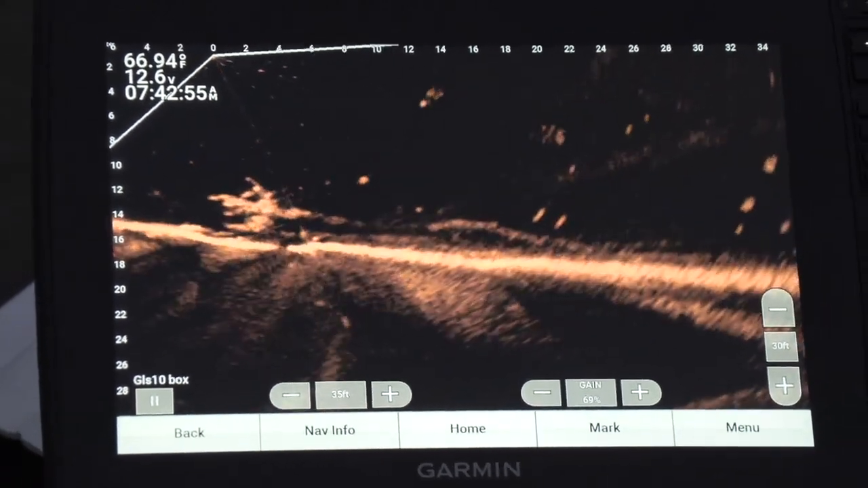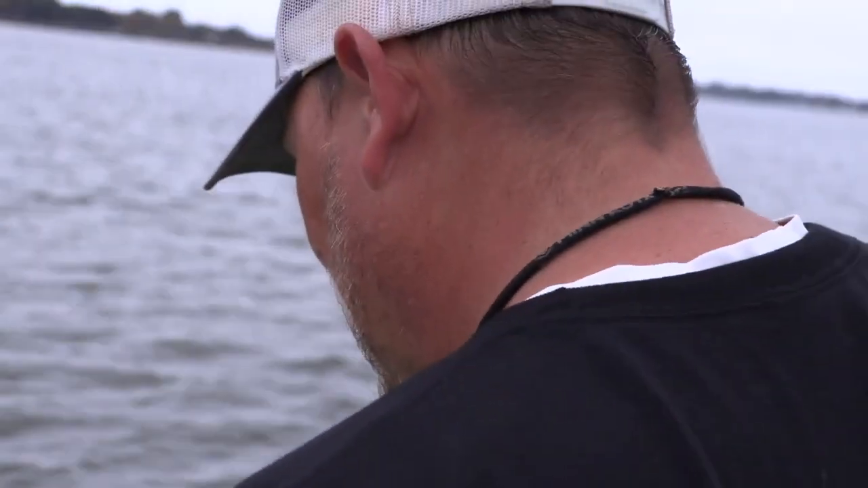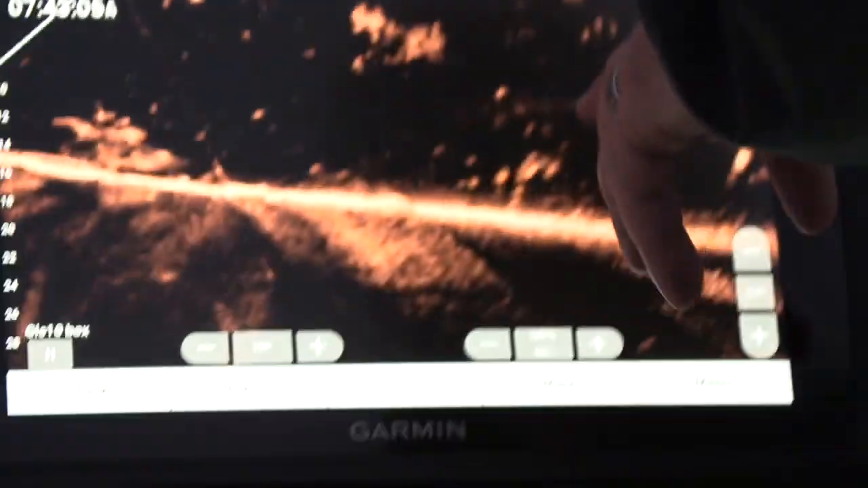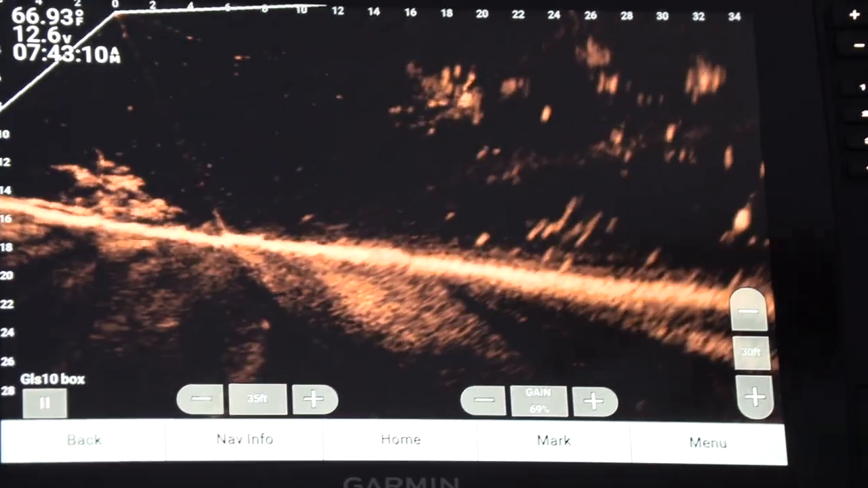Chasing shad in the morning. Early mornings, that's what they do. They run out there and they chase shad. Then you find they come back to the brush piles. Yep, absolutely. Yeah, see them out there? See all them bigger dots out there? Them are actually crappie chasing, eating shad. And as the day progresses, they come in and move closer to that brush.